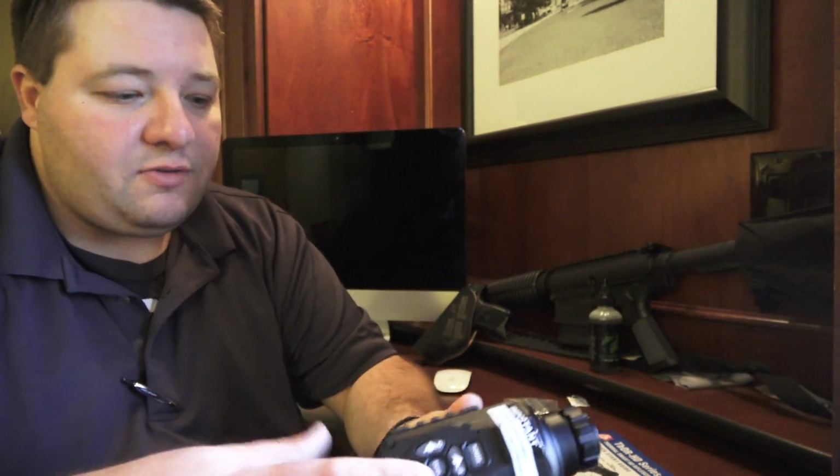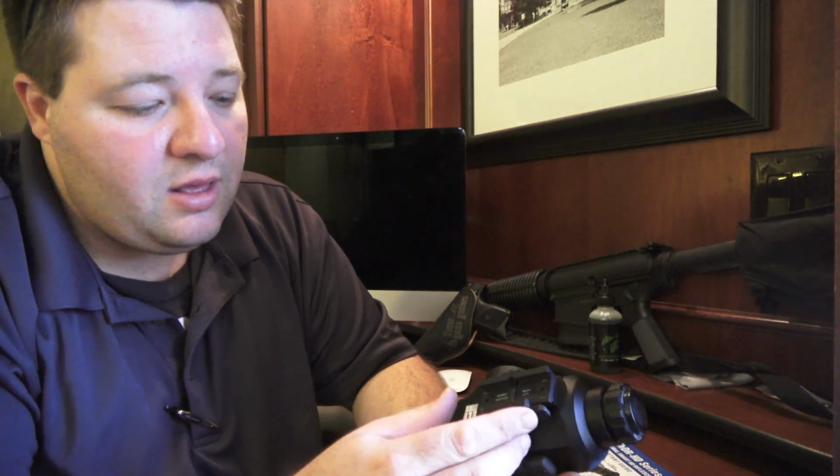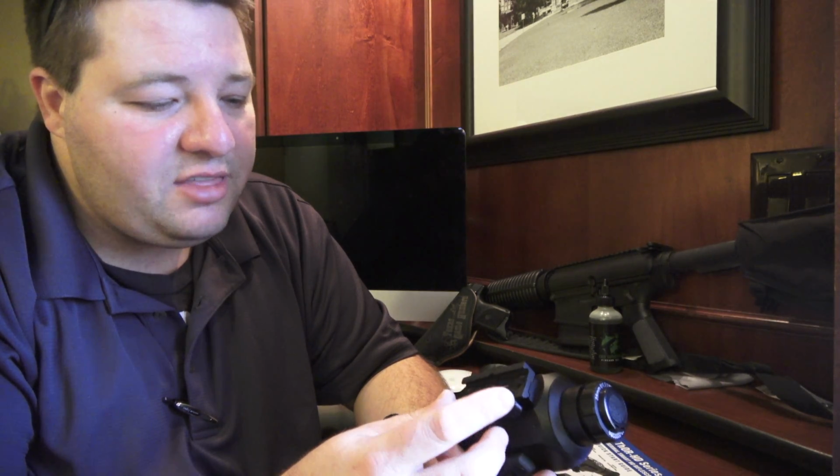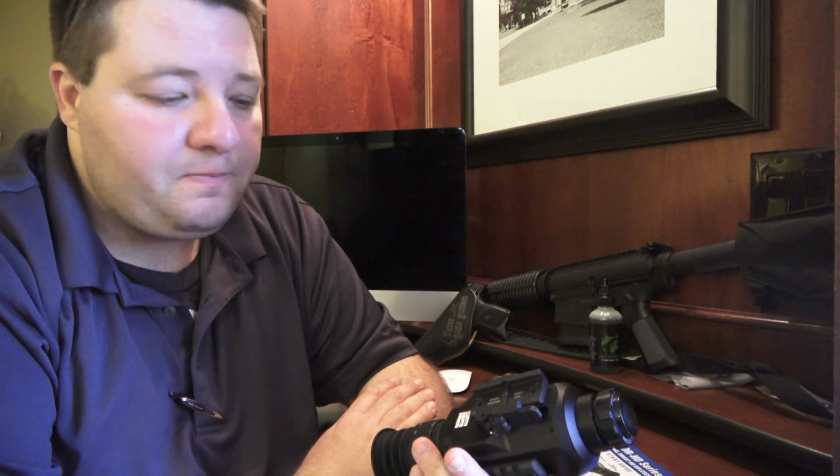So let's get started. First thing I'm going to do is it has a Midwest Industries quick release mount on it. Nothing against the Midwest Industries or ATN on it because it's a good quick release mount. But I personally like the ARMS mount, so we're going to switch that out. So let me grab it over here.